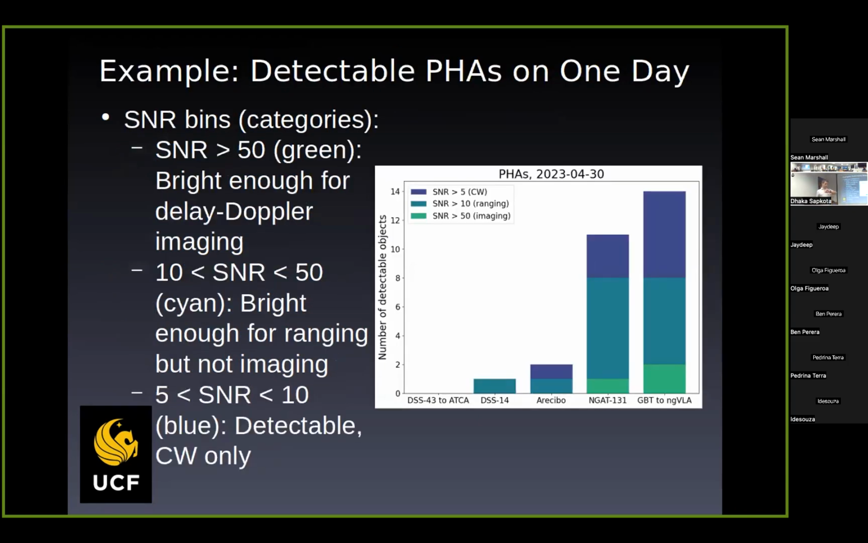Here's a simple example: detectable potentially hazardous asteroids on one particular day, the end of April 2023. I divided the SNR into several bins. Green means bright enough for imaging, SNR greater than 50 in 30 minutes, so you can actually get nice images. Lighter blue is SNR between 10 and 50, so we can get a range measurement but not detailed images. Darker blue or purple is SNR of 5 to 10, so you can get a CW detection, and that's it. So green is better.